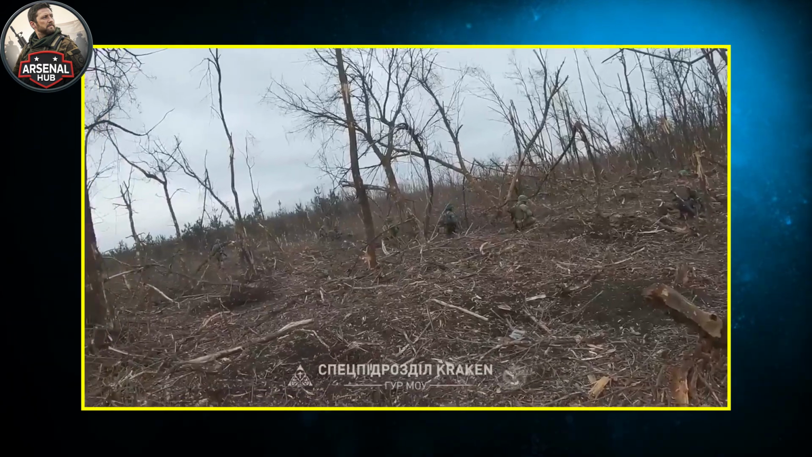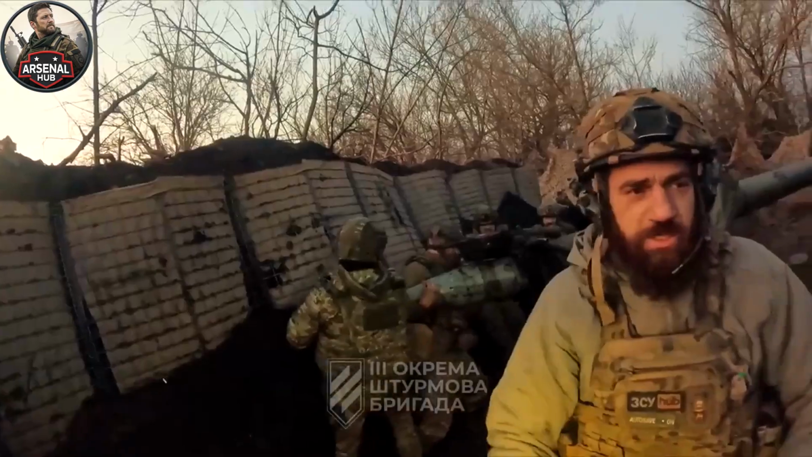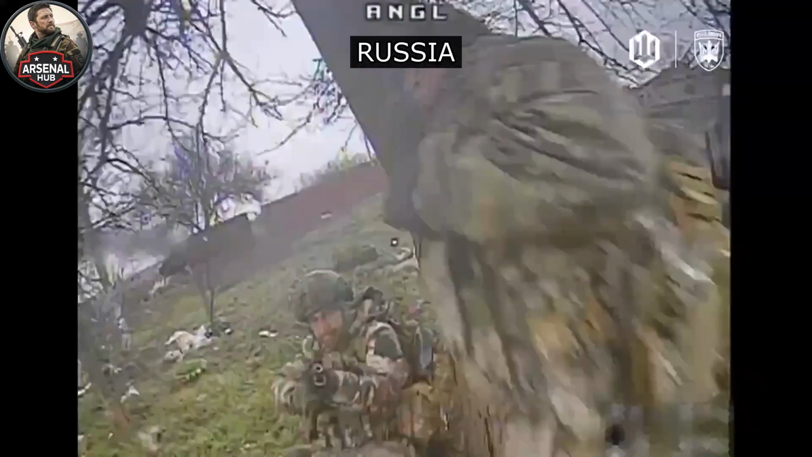The forest road is still dark. The BTRs are still burning. And the Ukrainian anti-tank crews who turned night from a Russian asset into a Ukrainian advantage are back in their positions, their thermal sights cooling, their ammunition states being assessed, their commanders planning the next operation.